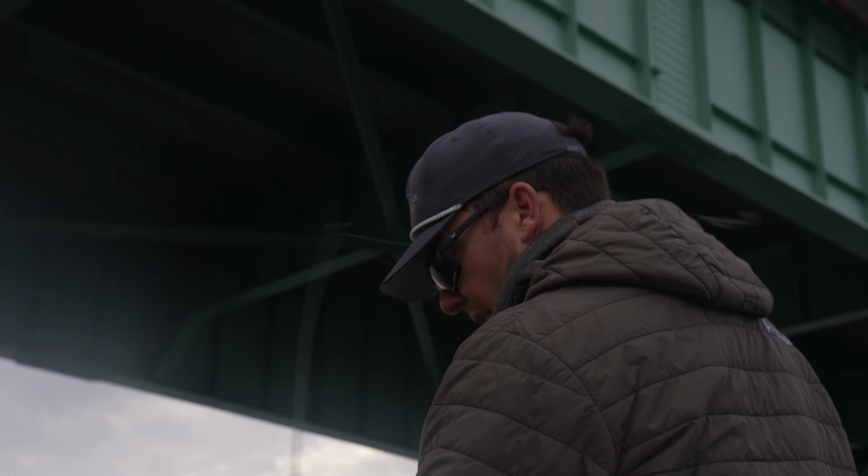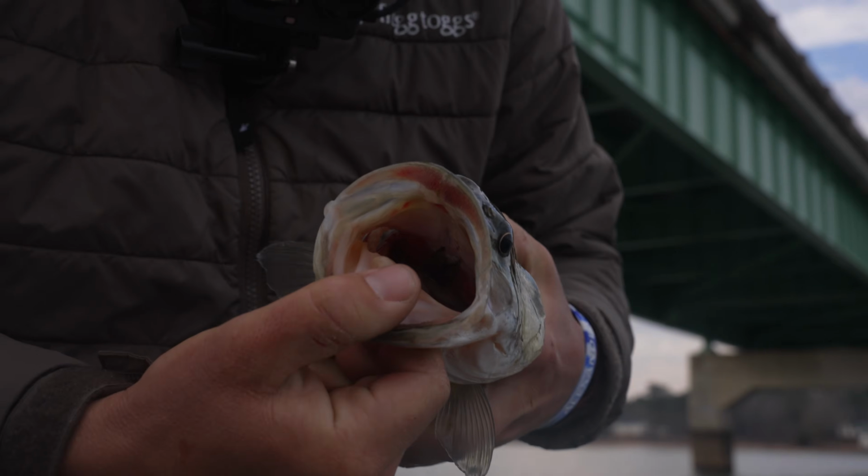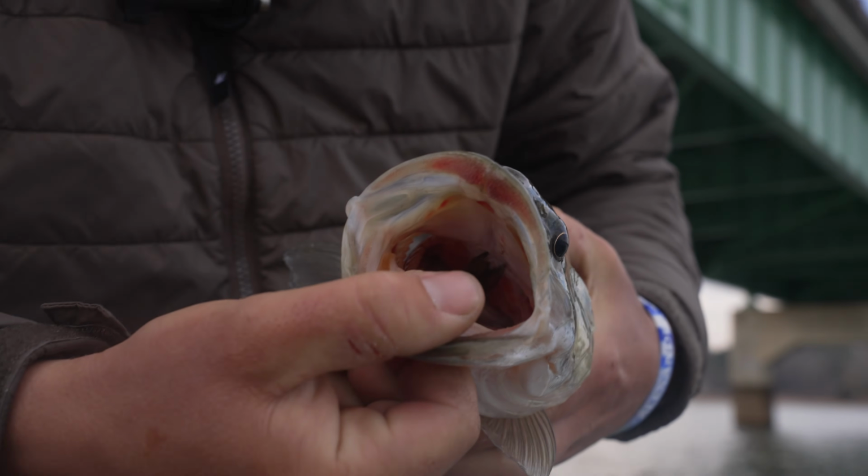Well, the 4-inch one it is. Look at this. Look at that. You see that down his mouth? See the tail sticking out?